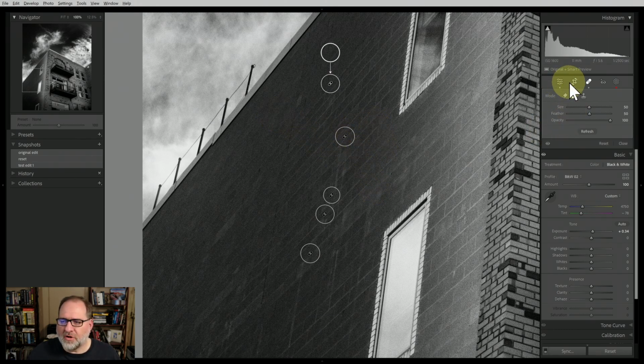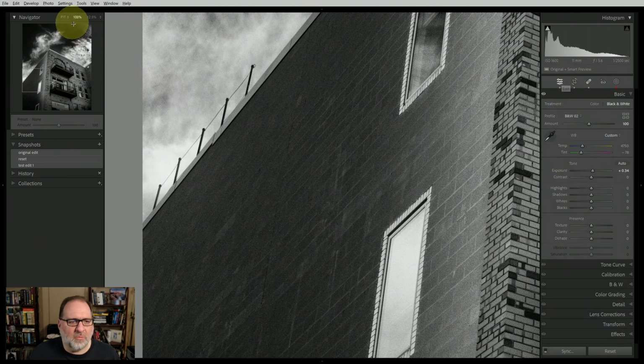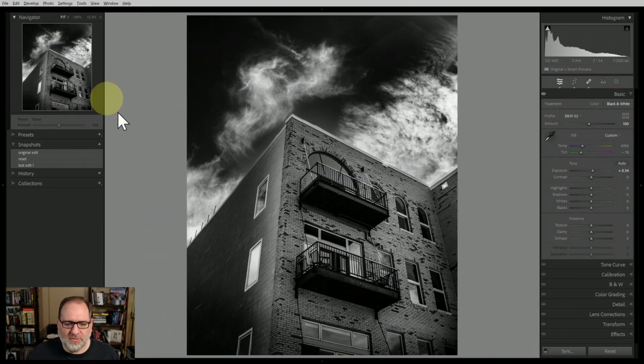So now I'll turn off the healing brush and go back to my normal view. And there we go. I think that that's a lot better. I want enough of them to show like texture and reality, but I don't want spots that are a big distraction from the point of the image, which frankly is the face of this building, the balconies, and the sky. So there we go. There is our finished image, this 850 nanometer infrared monochrome image, and the processing that you can do in Lightroom Classic.